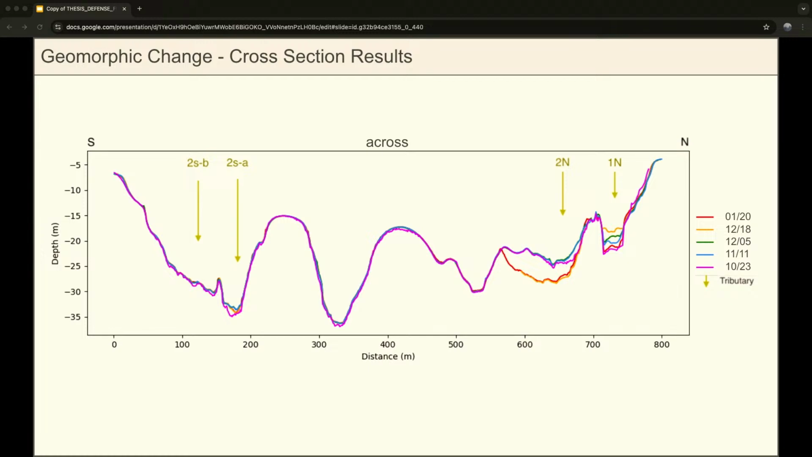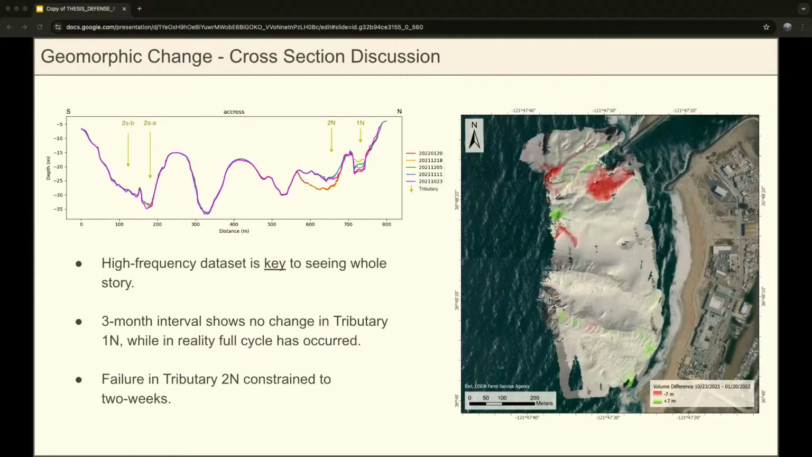And these northern tributary regions are again showing a lot of change happening, and these southern tributaries are showing not much change at all. Tributary 1N is also kind of interesting because it shows the most frequent change, so every survey has a different elevation here. And tributary 2N just shows the biggest magnitude of change, but not much variability. The takeaway here is that those 5 surveys represent the highest frequency of high-resolution maps of the canyon head to date. And the biggest takeaway is that having this high-frequency data set is really the key to understanding what's happening in the canyon head as a whole.